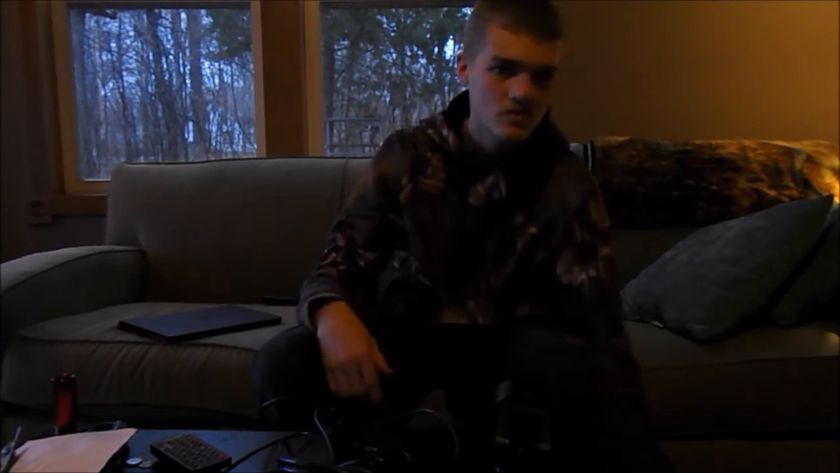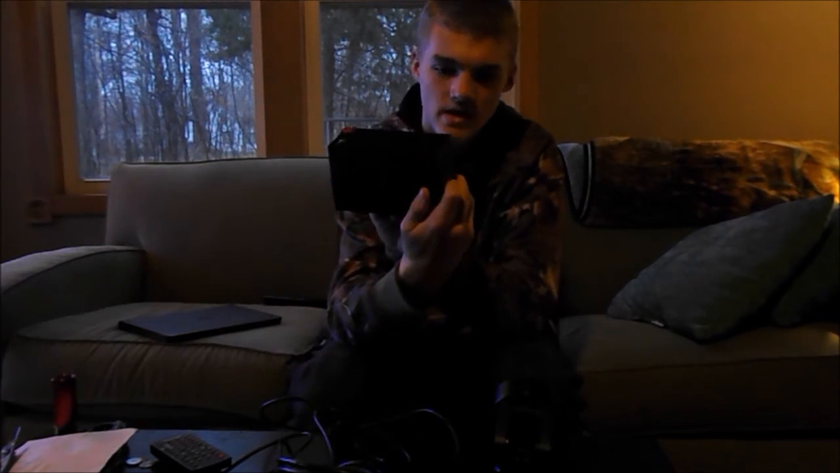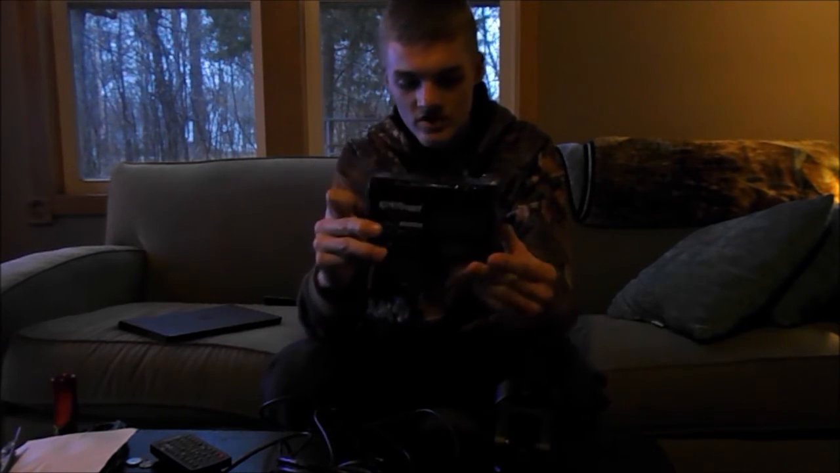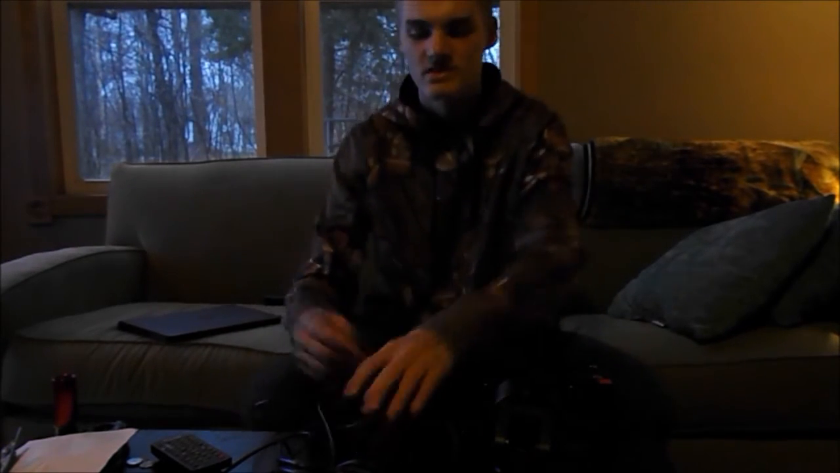And then you do have to buy a battery for this. You got to buy a 12-volt battery. I have the Expert Power 12-volt, and you also got to buy a charger because it does not come with that. So really quick, let's hook the power up.